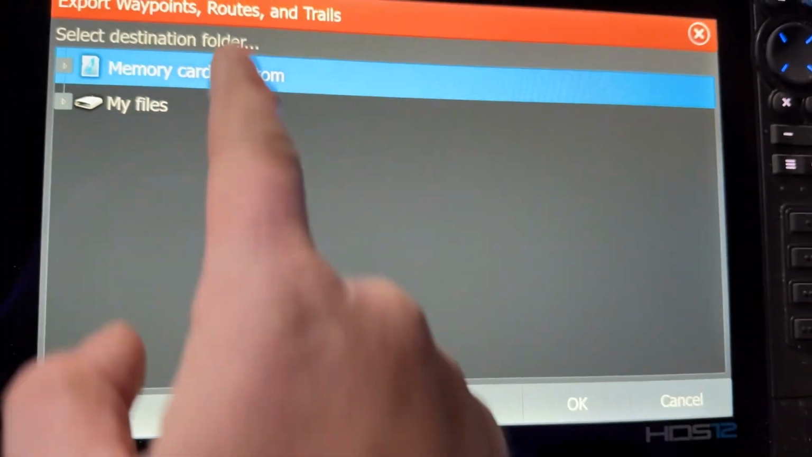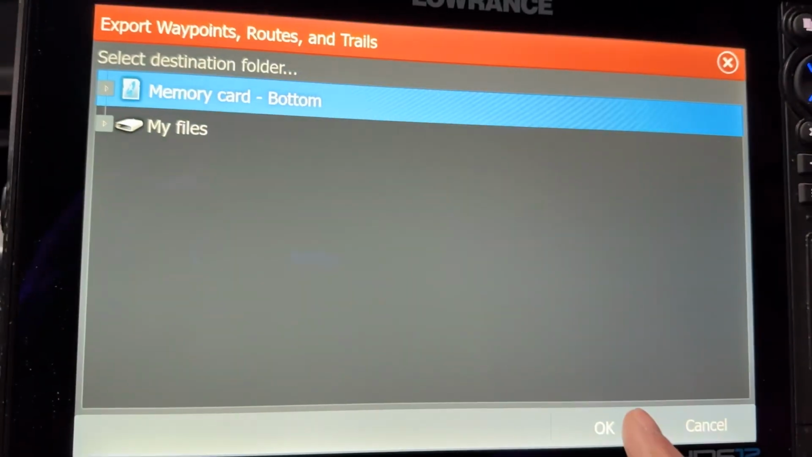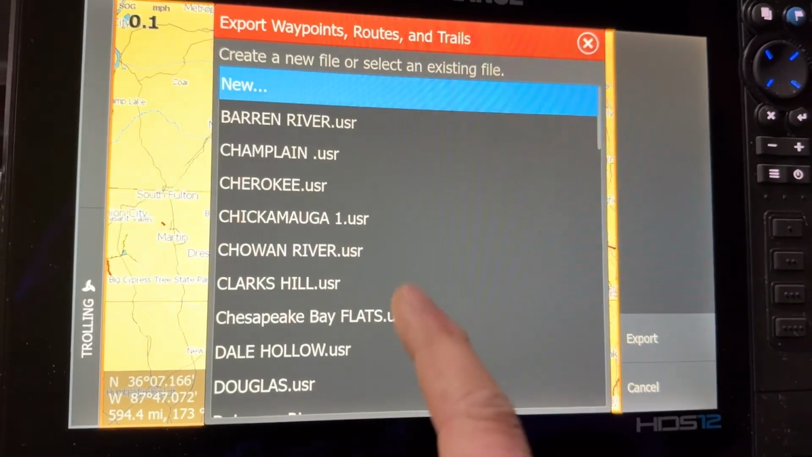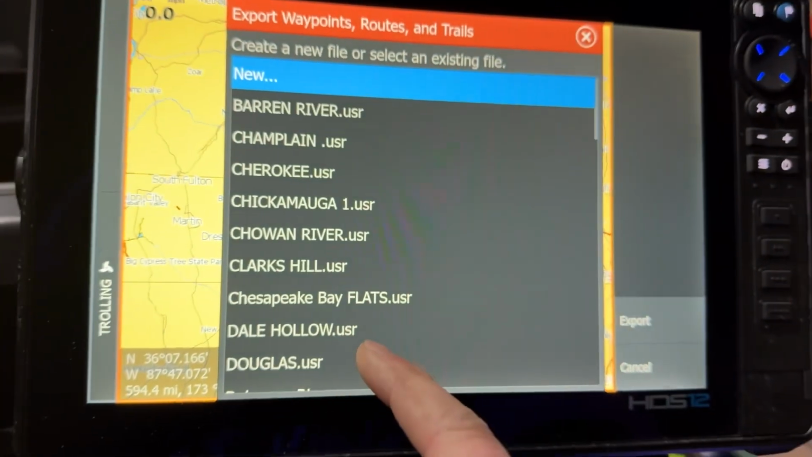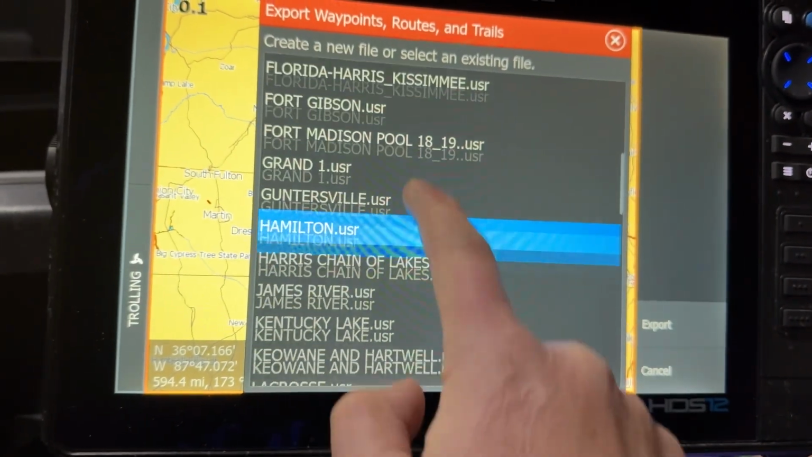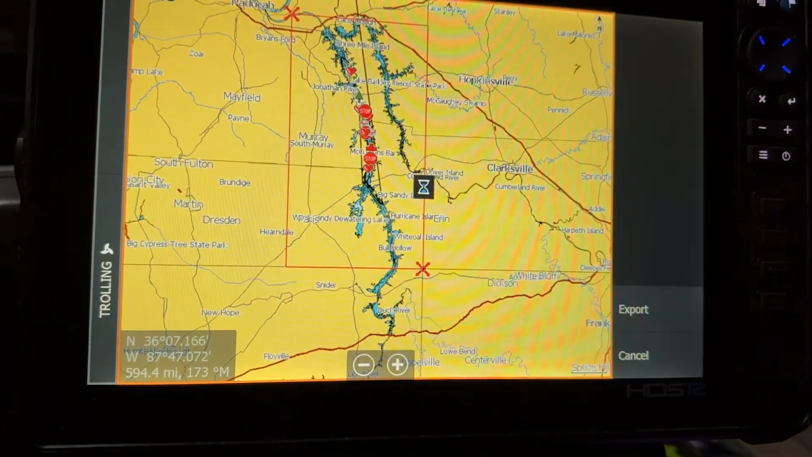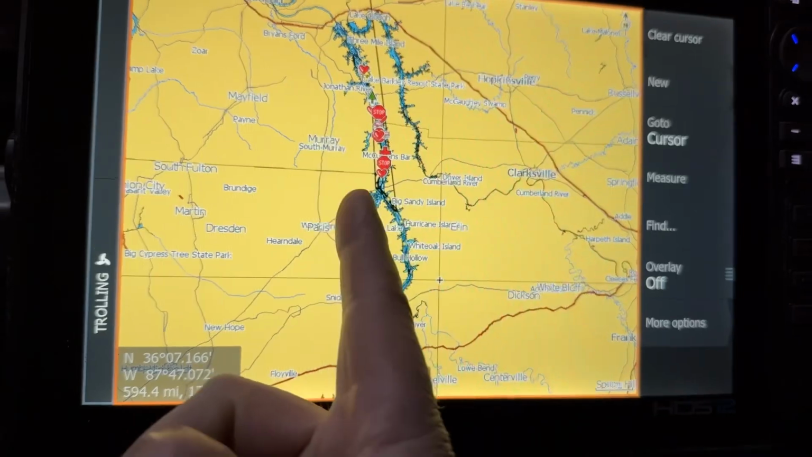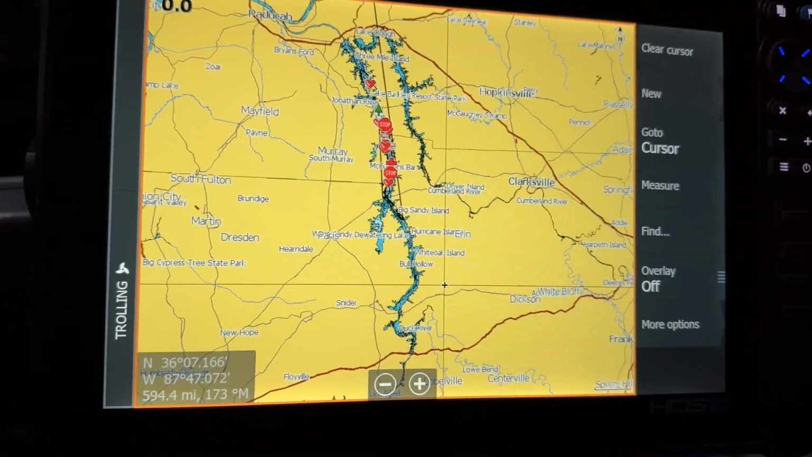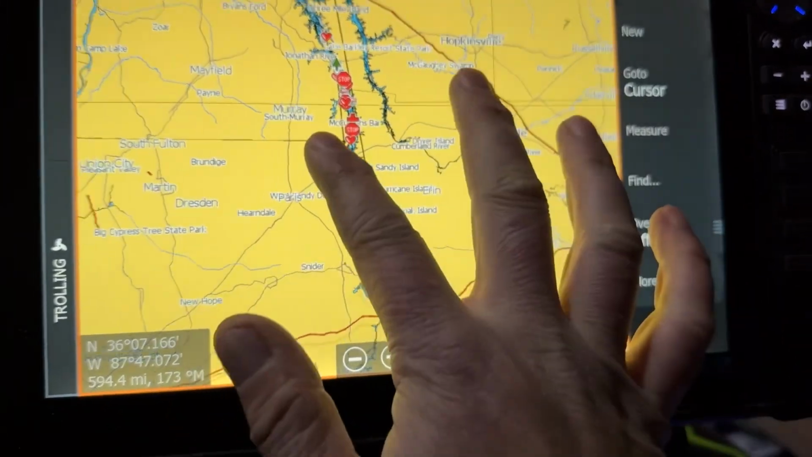Now, I've got my memory card on the bottom slot, so that's the one we want to highlight. Hit OK. And now these are all the lakes I've already got on that card. Now I just want to come down here and find Kentucky Lake, which I've already saved in the past. Select Kentucky Lake, and it's saving those waypoints to my Kentucky Lake file just like that. All done. Now I also want to do Sam Rayburn.